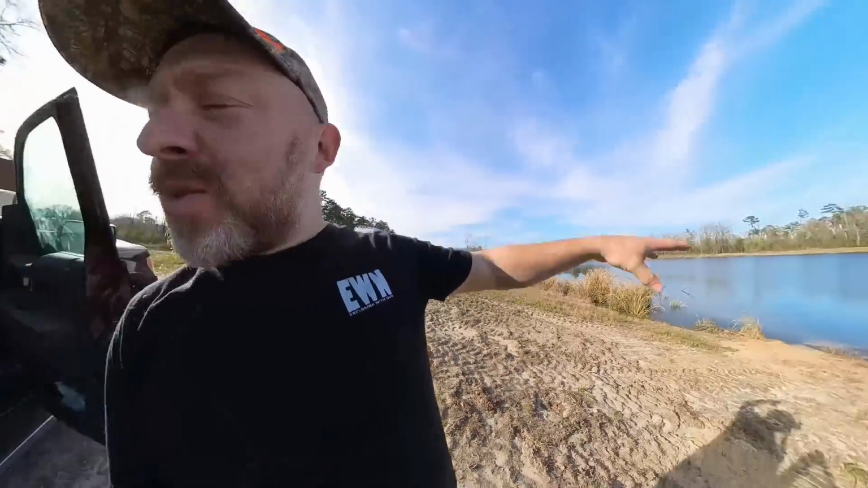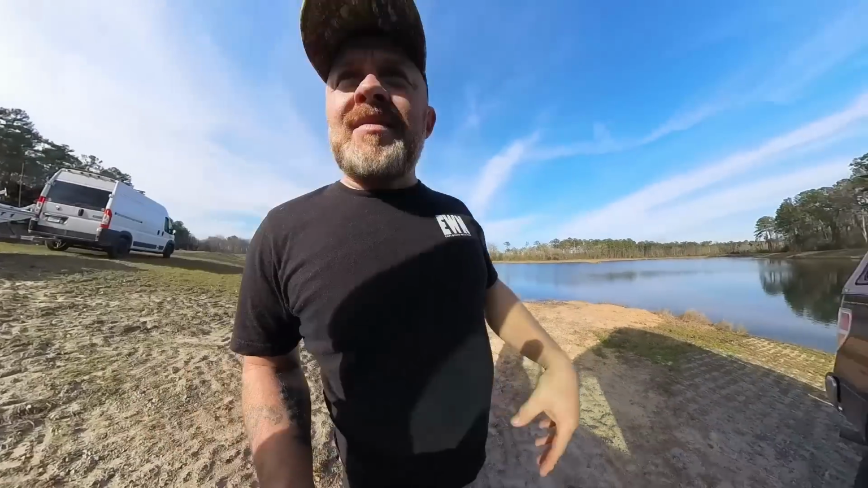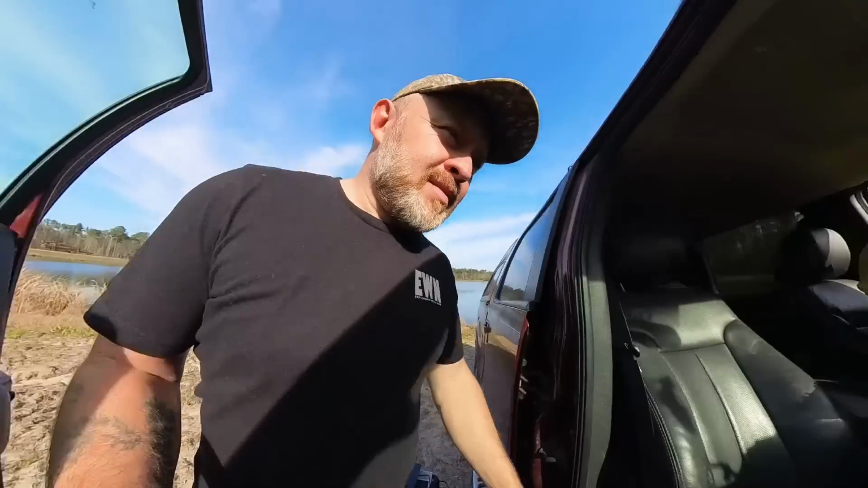All right, so we're running into a connectivity issue because he's way over there, so we're starting to lose signal. Just hold the white thing. So essentially, I'm just going to put this in my lap, and we're going to drive around so we stay closer and have better signal. What do you think about that?